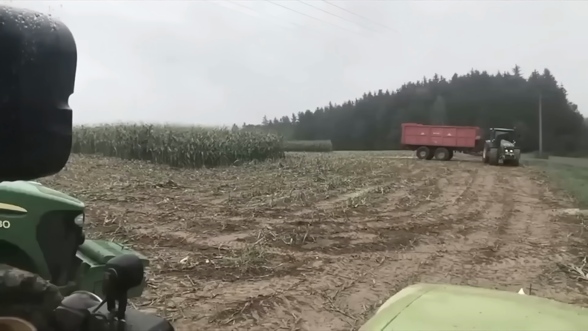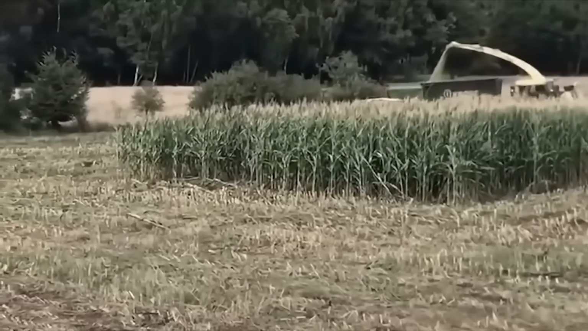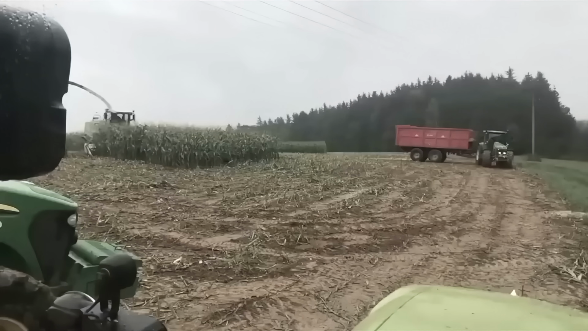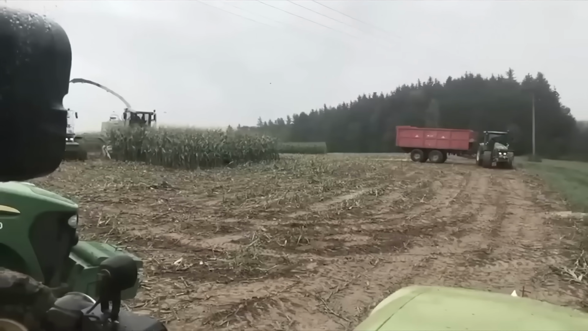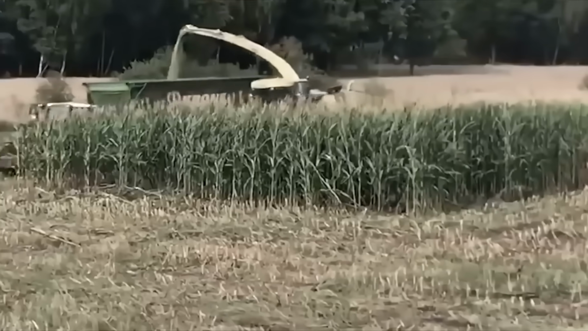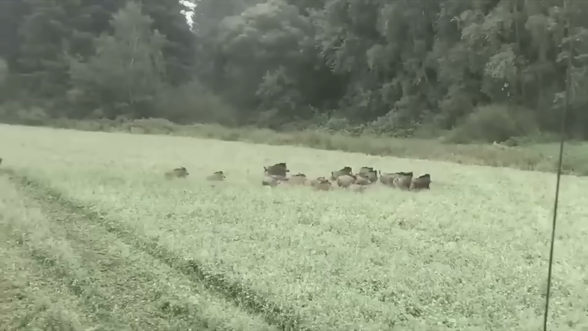The following video depicts a softer, more familial side of wild hogs. Farmers are harvesting their corn in this video when they spot some movement inside a little cluster of corn that is yet to be knocked down. As he approaches, a family of pigs run out, and they narrowly avoid being clipped by the harvester.